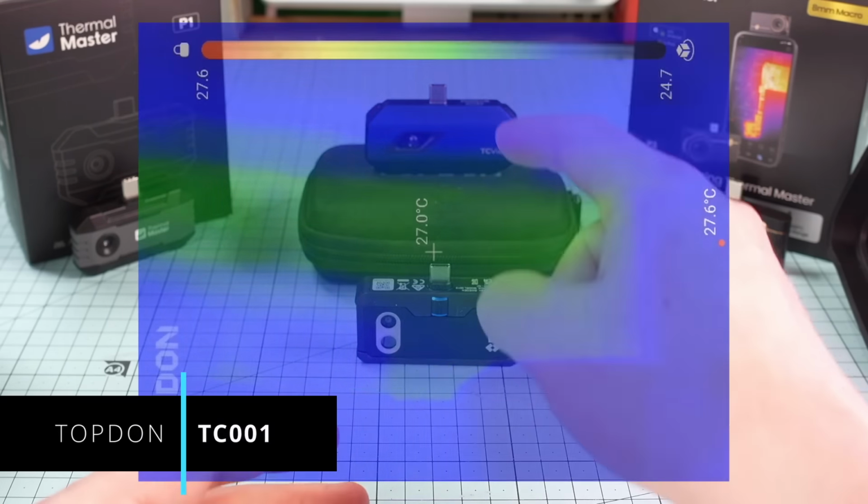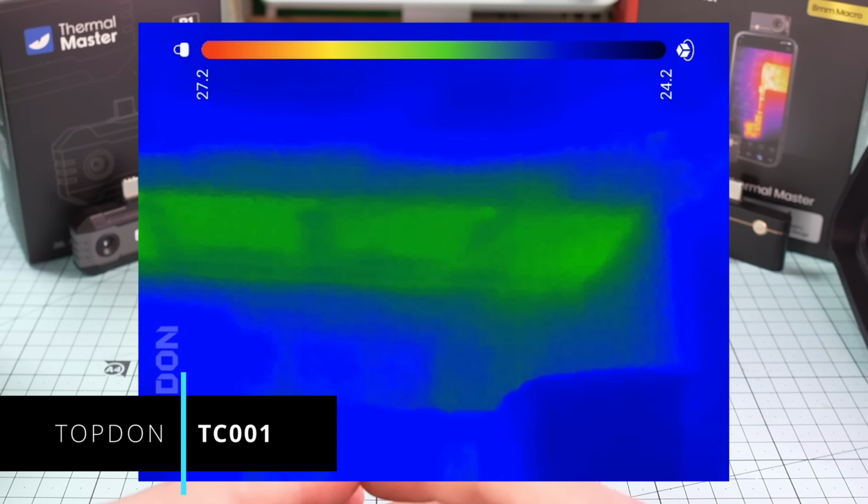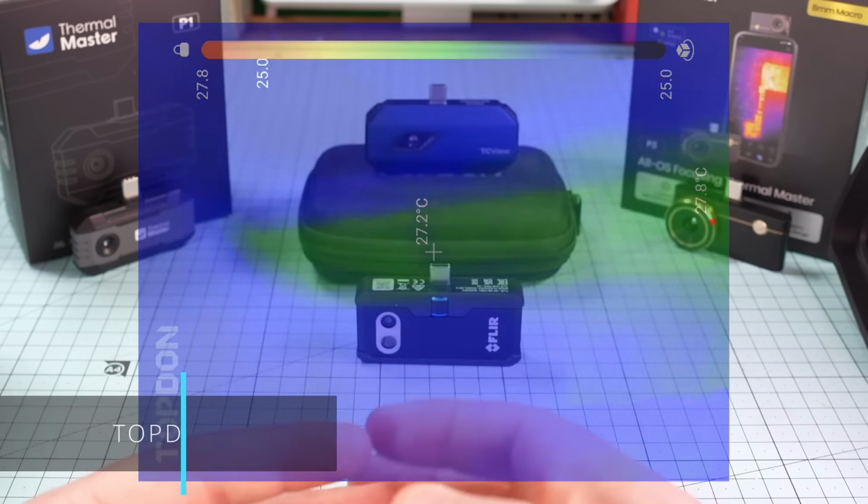Finally, the Topdon, which absolutely nails this situation. That gap in the ceiling insulation is causing most of the other cameras to wash out.